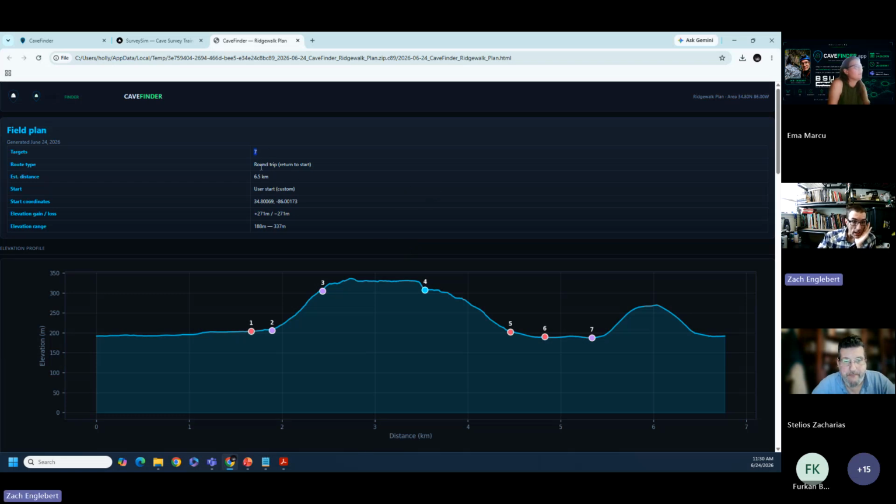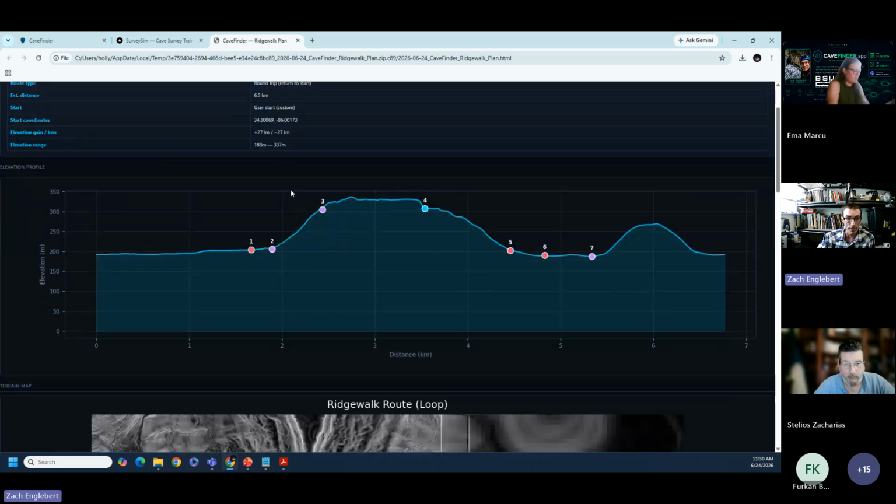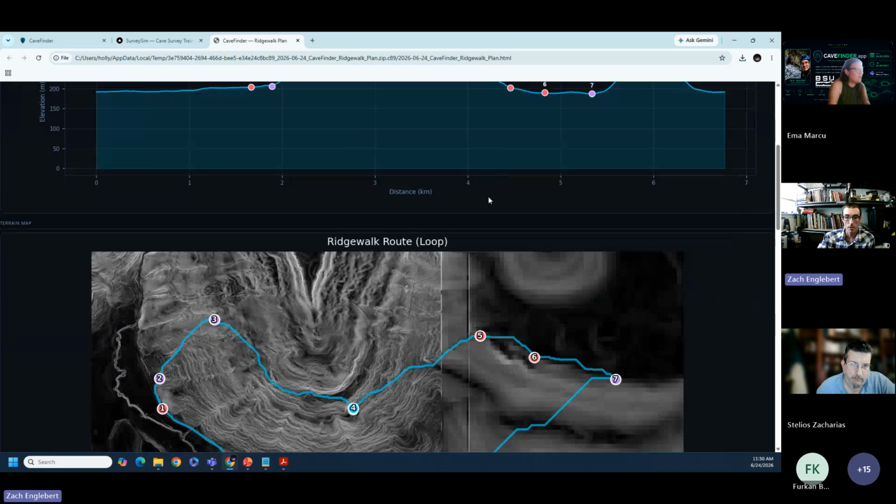It tells us how many targets we have, how long that ridgewalk will be, which it says is 6.5 kilometers. Got the start coordinates. It has our elevation gain and loss, elevation range. This right here is sort of an elevation profile. It shows you what elevation you can expect to walk.